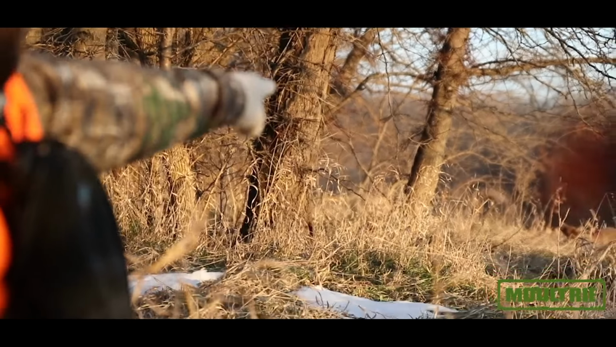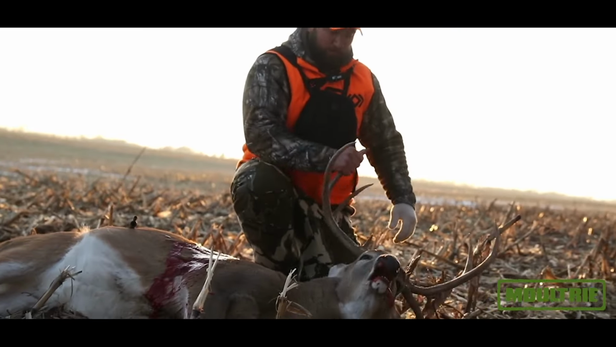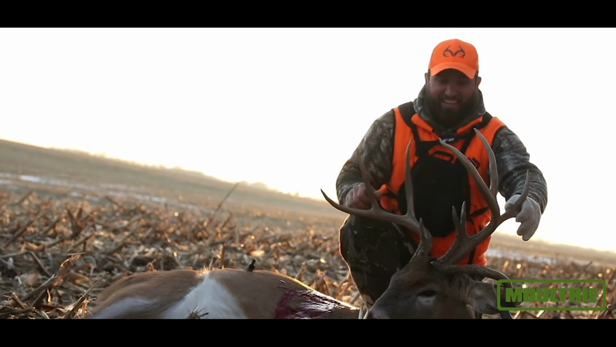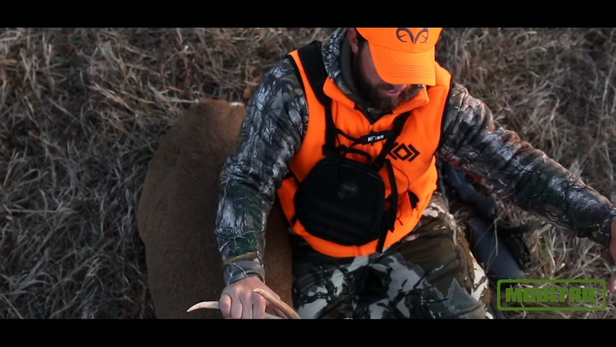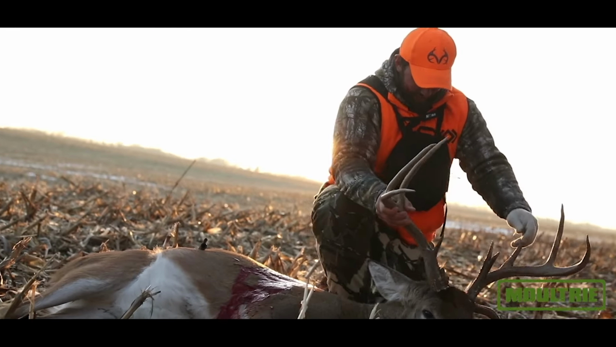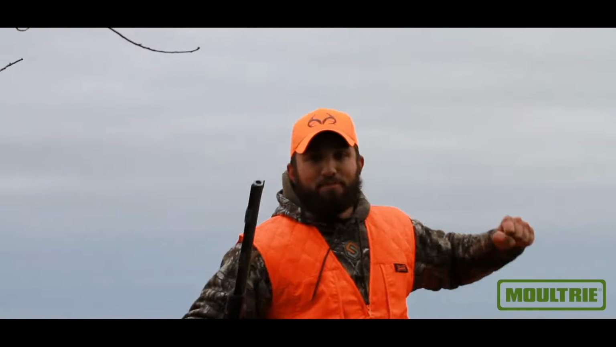Double drop tine buck dead 20 freaking yards from the tree. Uh-oh is dead. You guys want to see something special? Look at that. Woo-hoo-hoo, my God, look at that. Oh, my double drop tine buck. 2 of them in 3 freaking years.